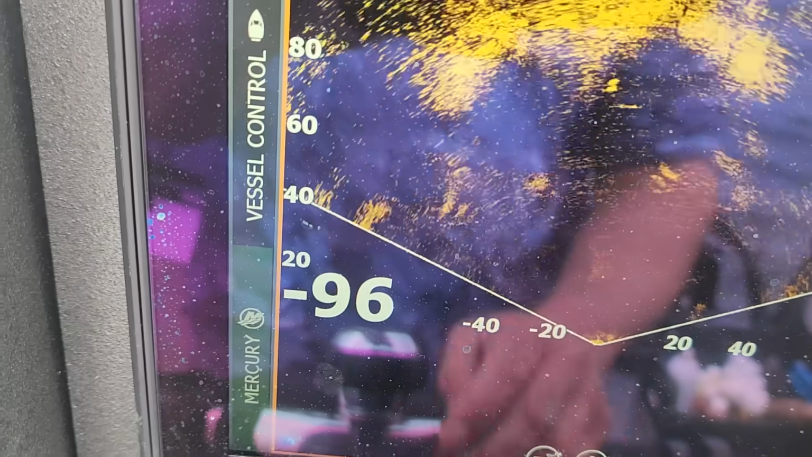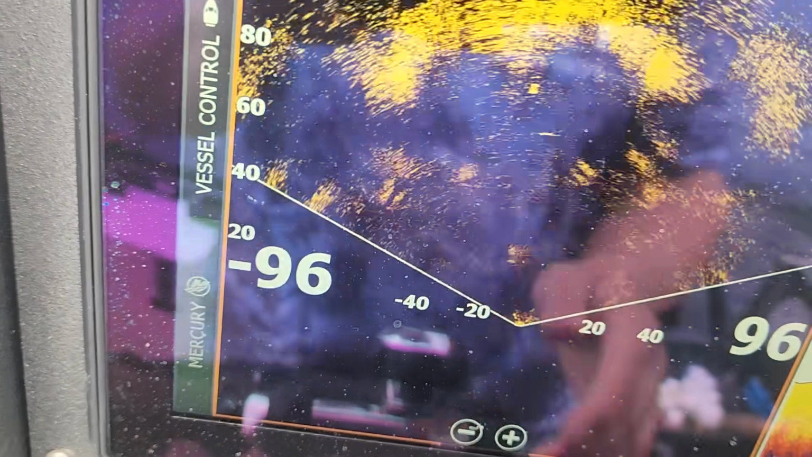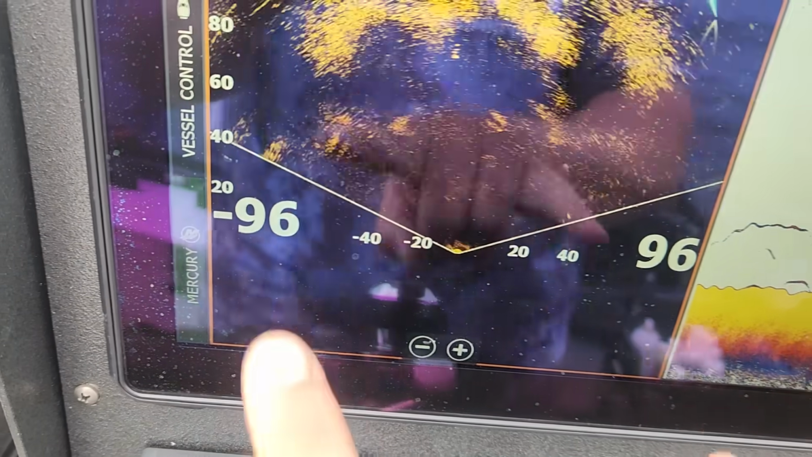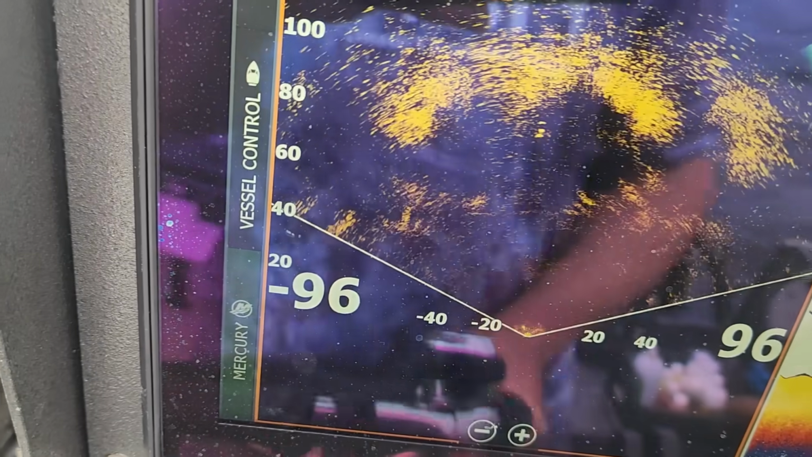And the way I have it set up in perspective mode, I tend to lose it when it gets close to the bottom. That's because I'm not getting a good read straight up and down. This is just looking like a pizza slice looking out and behind the boat. So I'm looking 100 feet left and right, and 100 to 120 feet behind the boat.